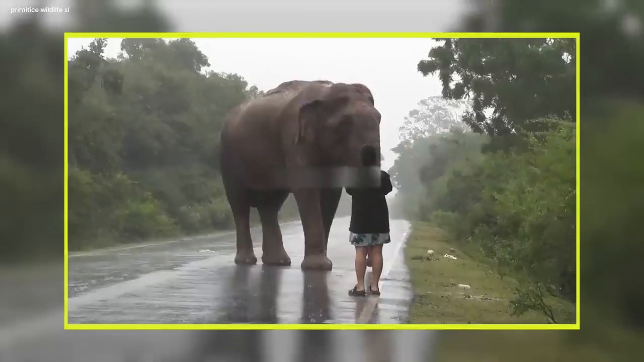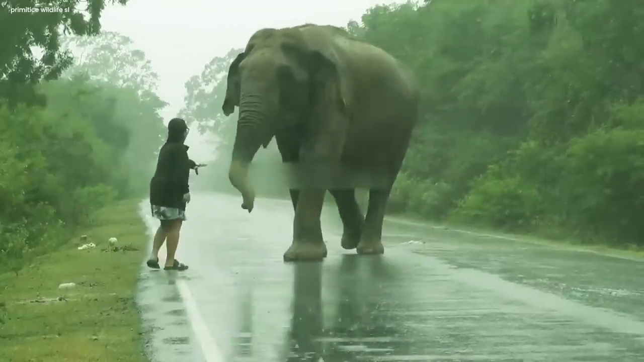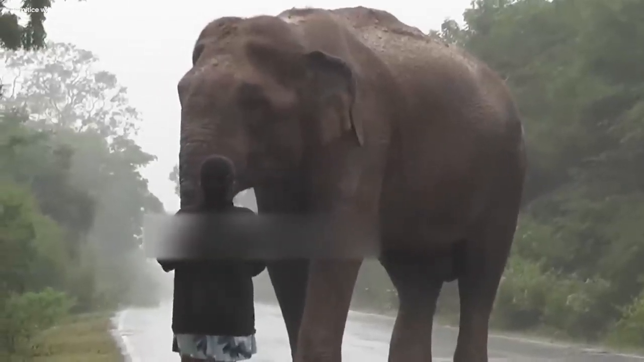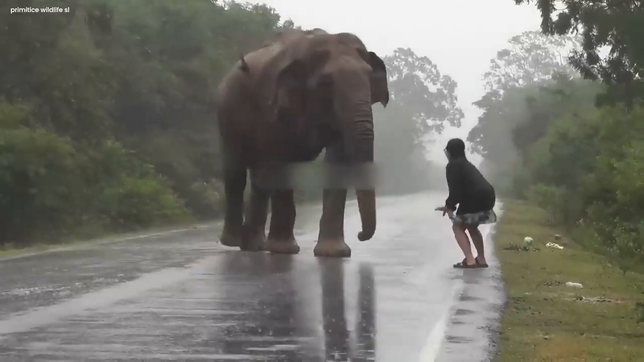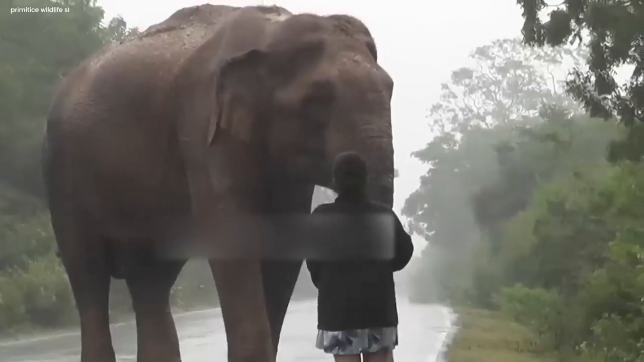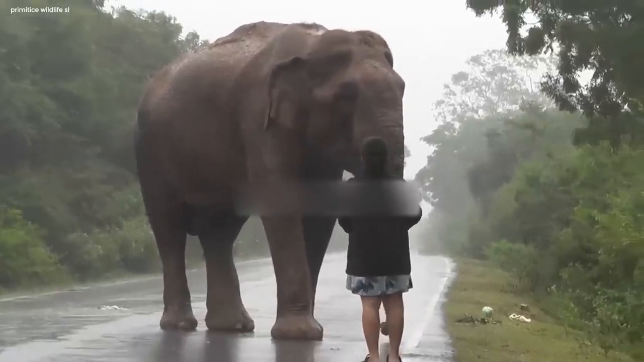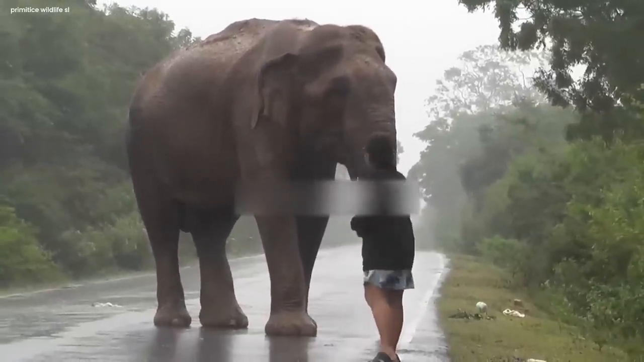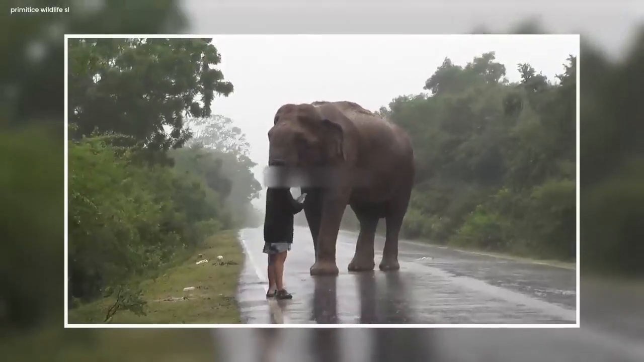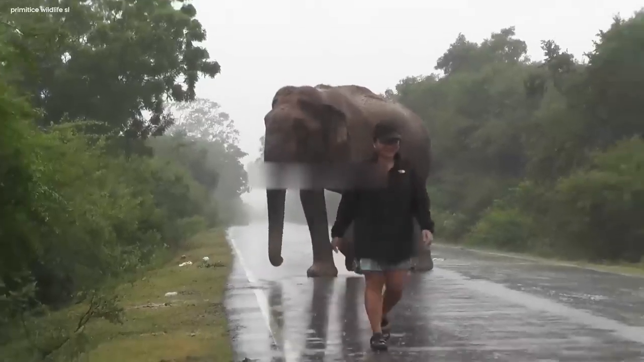The rain added to the dramatic backdrop, creating a surreal atmosphere. While some enjoyed the daring encounter, others couldn't fathom the boldness, concerned about the potential danger the wild elephant possessed. The video became a talk of the town, sparking conversations about the fine line between admiration for nature and the importance of staying cautious in the wild. The fearless act stirred a blend of reactions, leaving viewers both entertained and concerned about the unpredictable beauty of encounters with wildlife in their natural habitat.